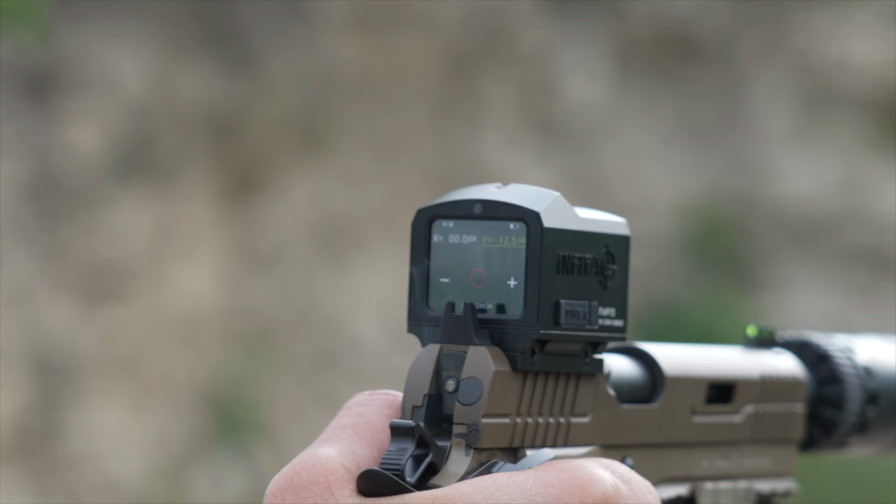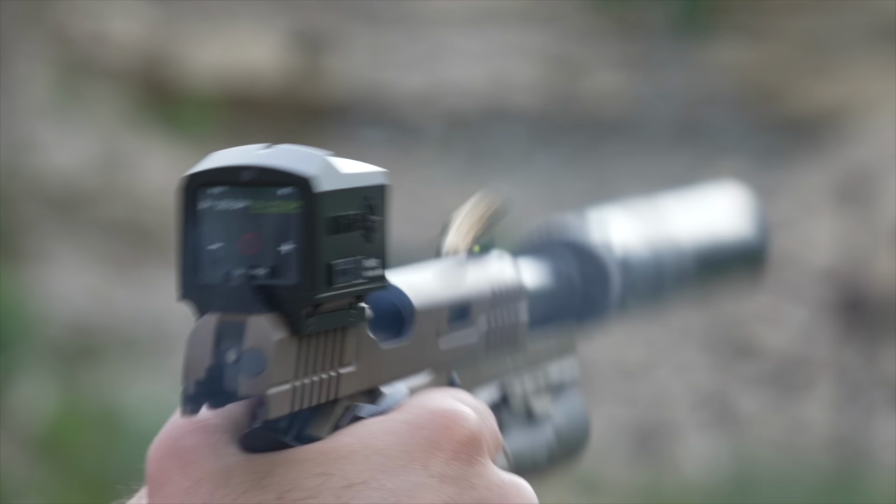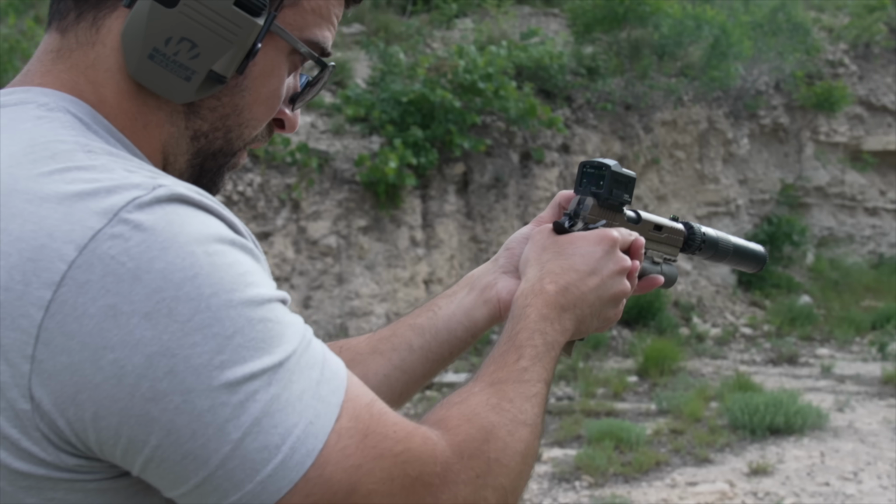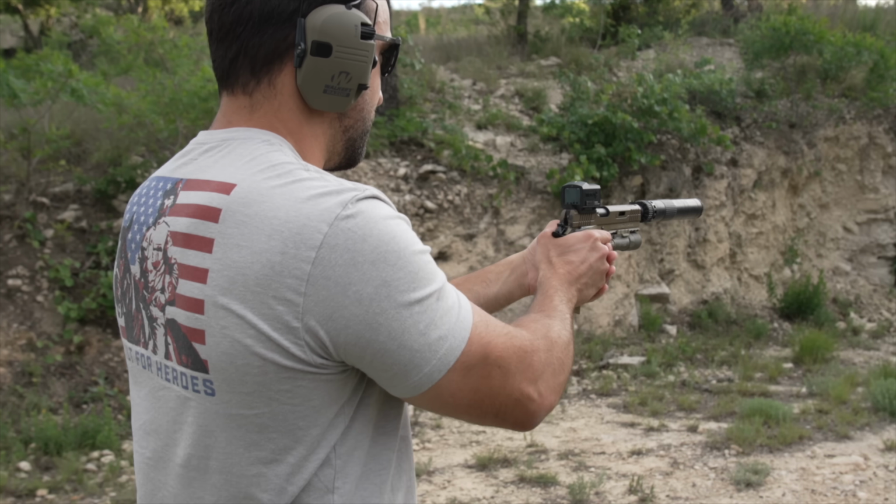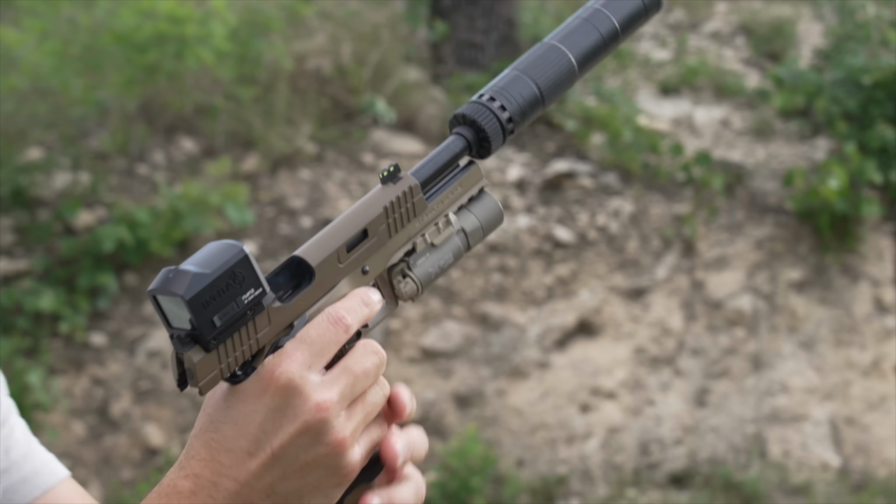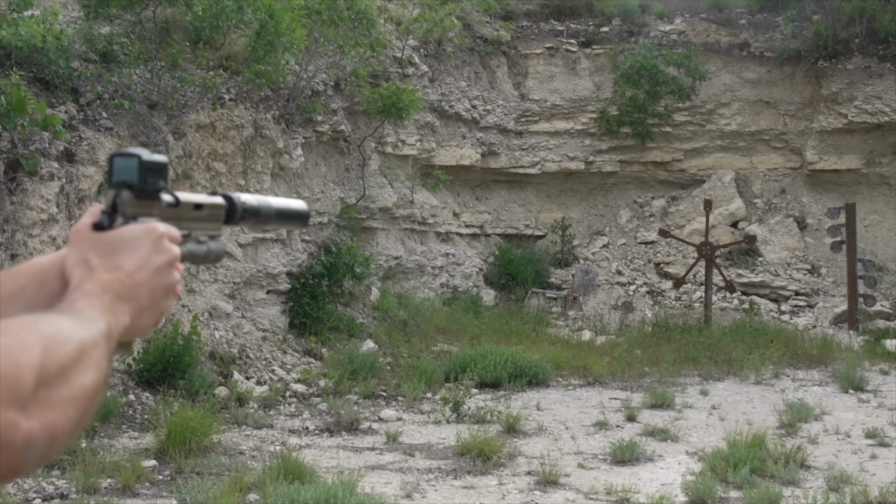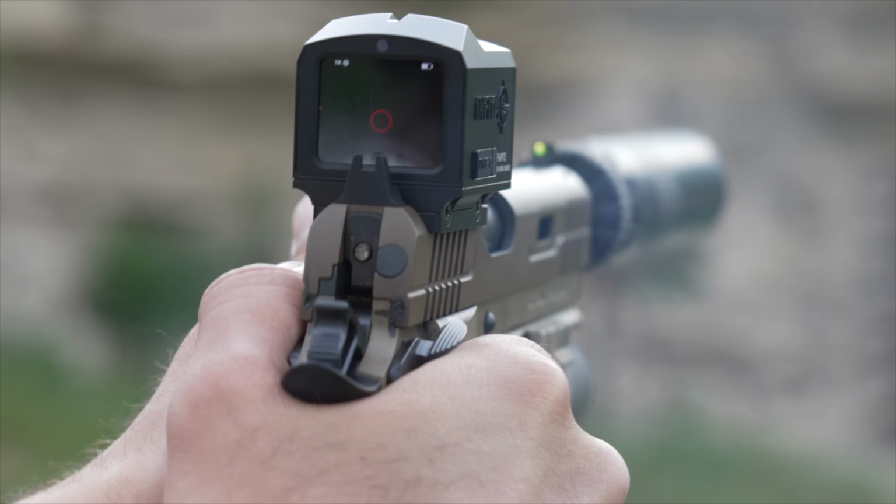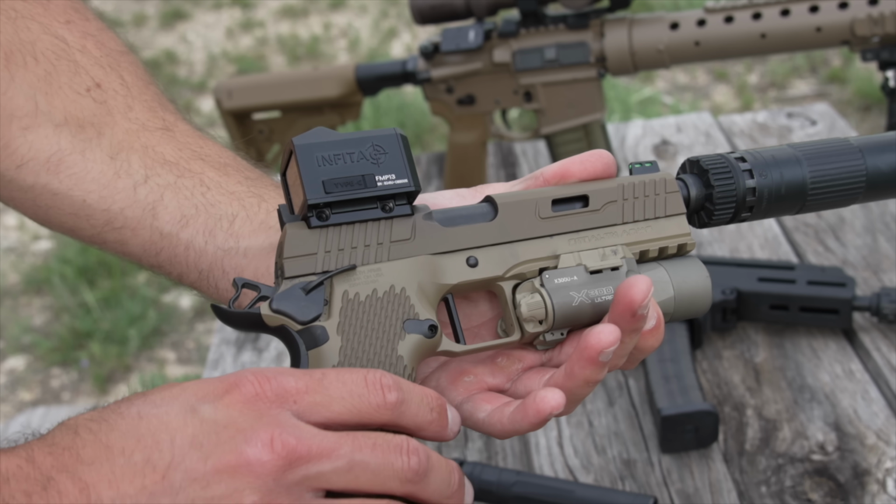So let's see if that works. Oh, is that as easy as that? Let's move over to something smaller. And smaller. And smaller. How about that? Pretty easy to zero. And then if I'm not mistaken, I think I just press and hold this bottom button, and I think she should be zeroed. All right, first impressions, quick little zero. I mean, it's working.